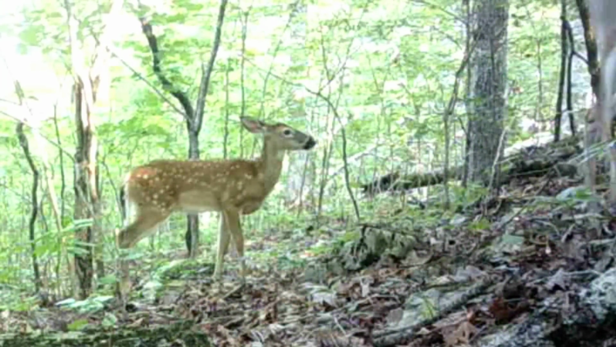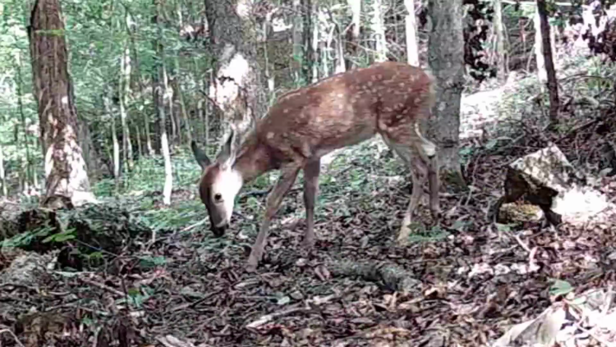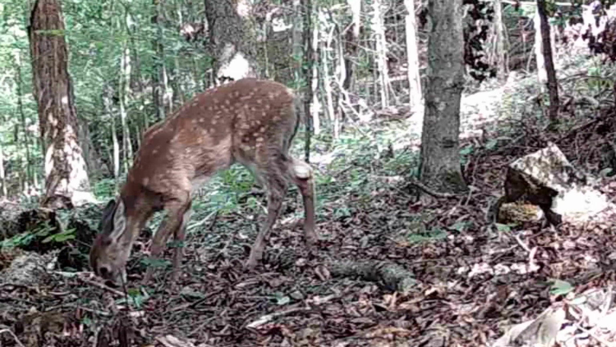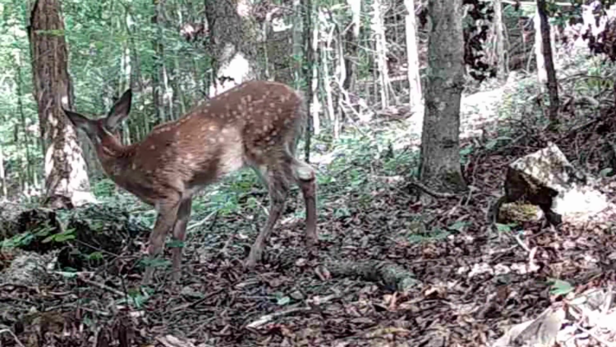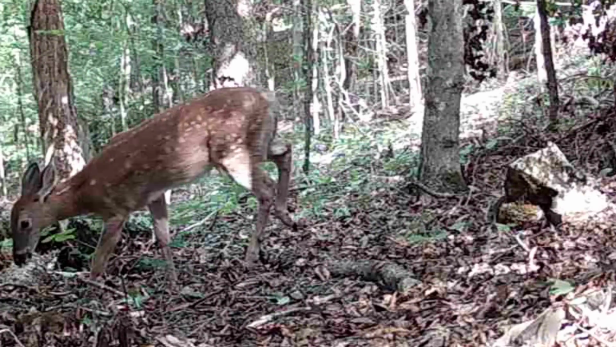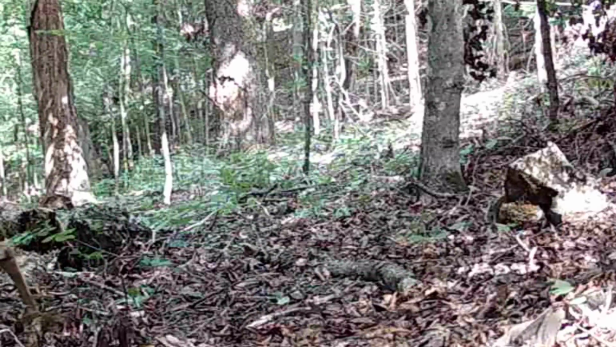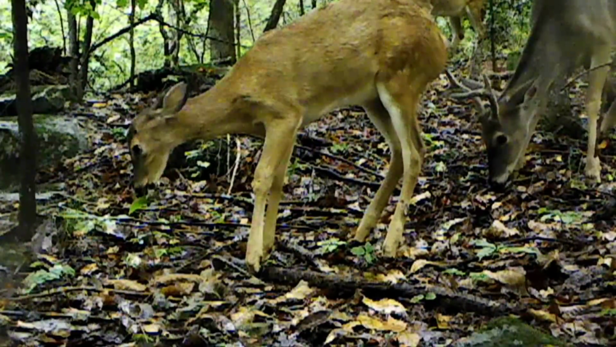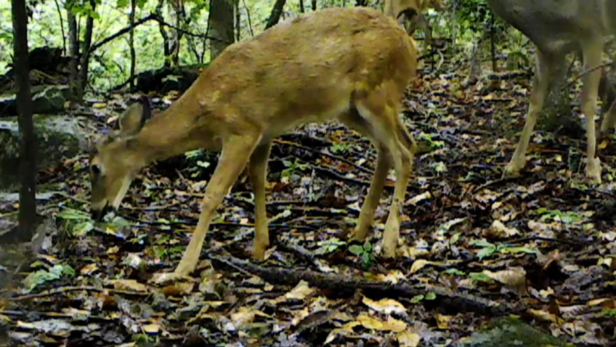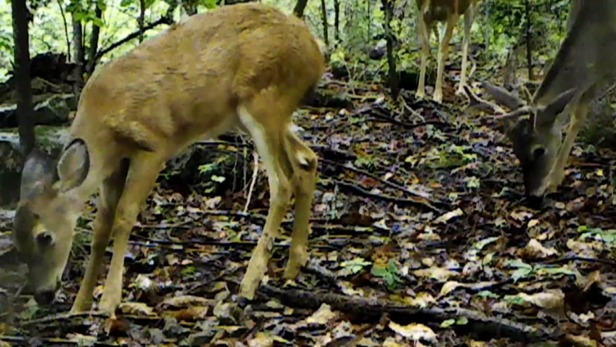Up on the ridges, little does, this is a real young fawn. This is a late fawn. But beautiful little fawns, ain't they? And they foraging after these acorns too. Now here's a comical picture of a little fawn and a buck right behind it. So they all feed together. Rare little pictures like that.